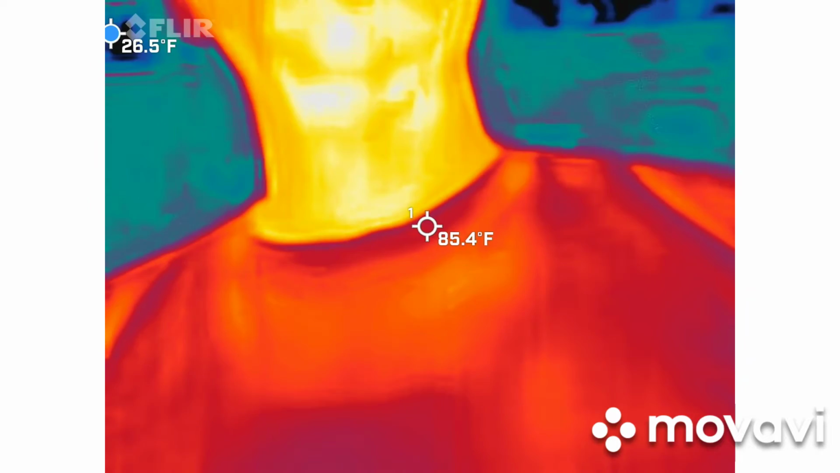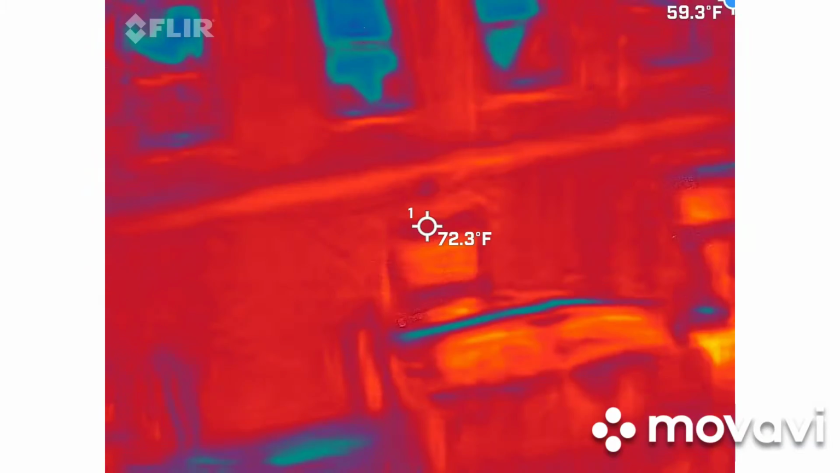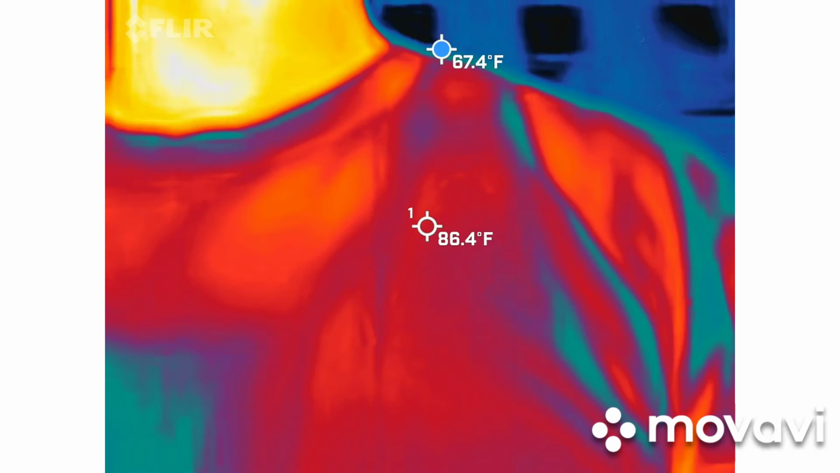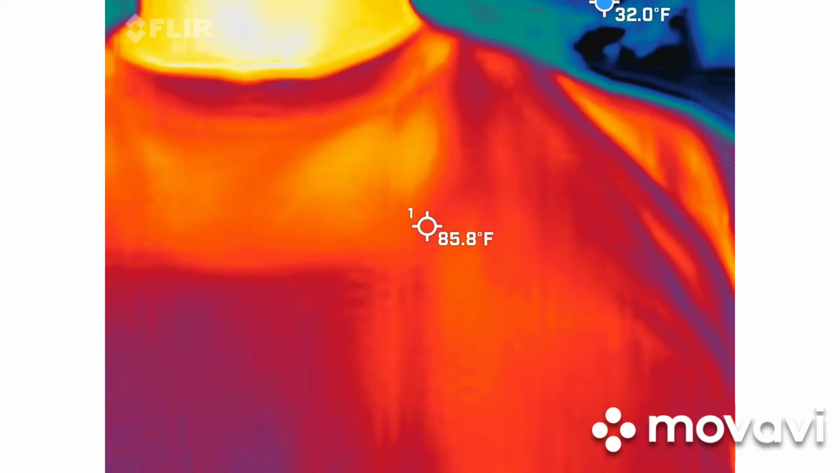So again, we're going to try to keep somebody's skin tone in there, because if I leave the picture, everything else turns red, orange, and yellow. So again, we're going to be the warmest thing out here, so we want that variance. This is a FLIR Pro 1, so that basically means that this is a tool for a fireman. So like, this is the real deal here.